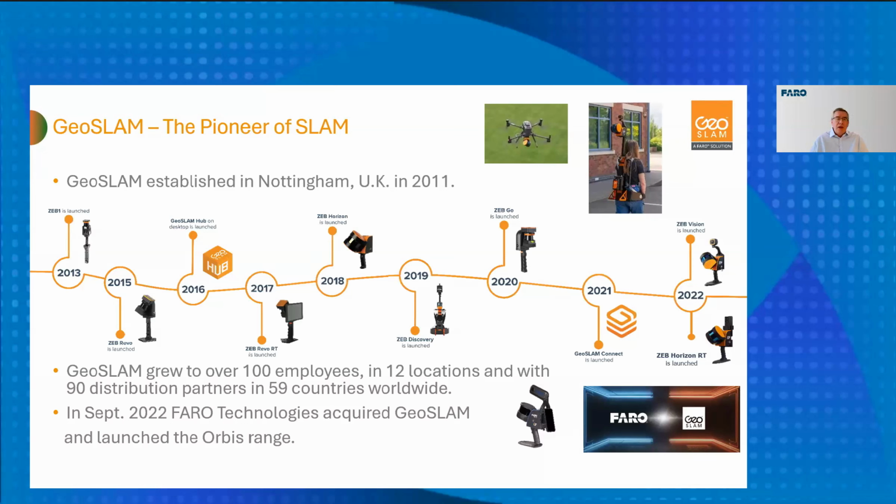As I mentioned a moment ago, that meant that in September 22, FARO came knocking on the GeoSLAM door, who I used to work for, and from then on, the development of the next generation has continued on under the auspices of FARO Technologies. So that's the background from the mobile mapping, mobile laser scanning situation from the start in 2011 with GeoSLAM through to the latest generation from FARO Technologies. Back over to you, Brady.